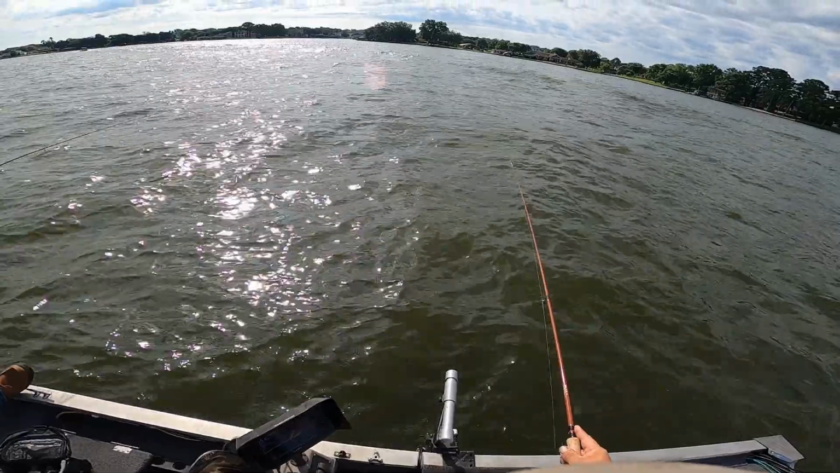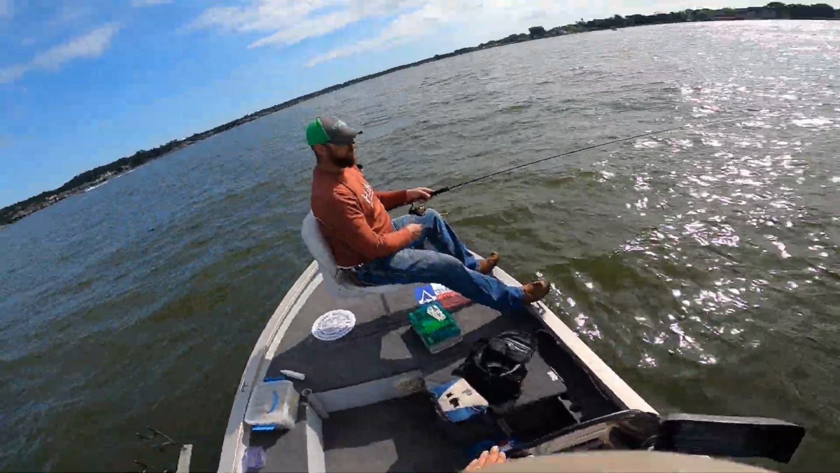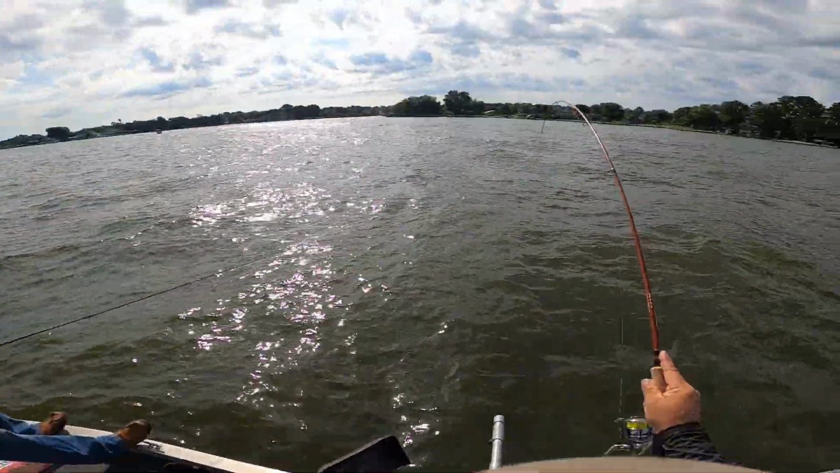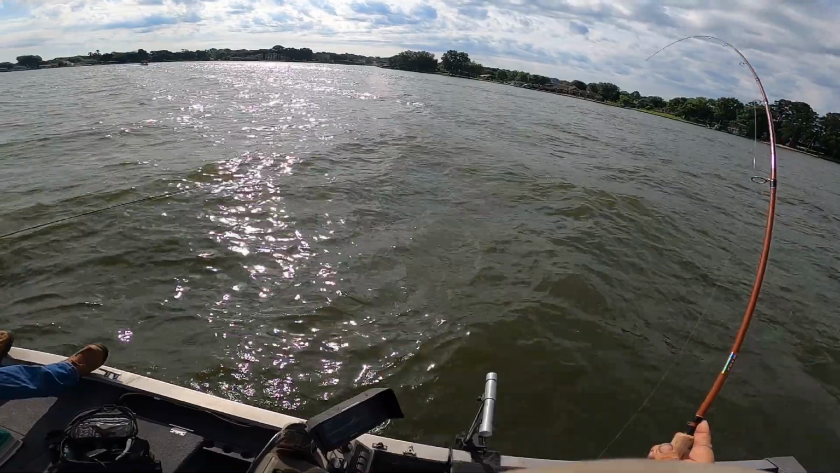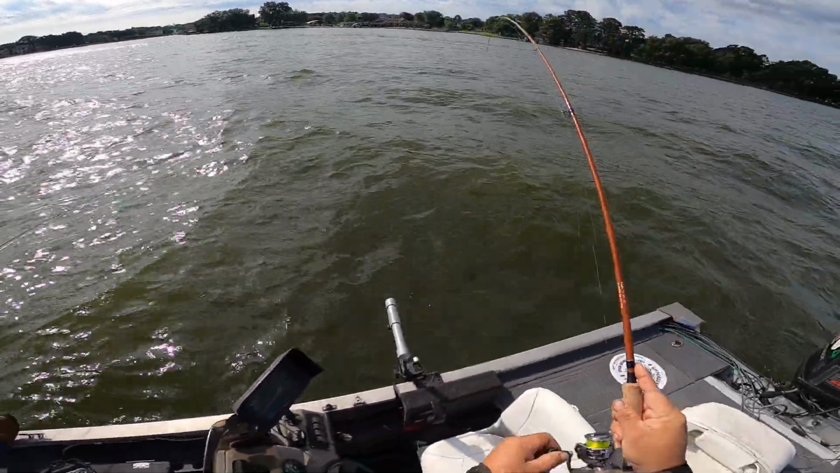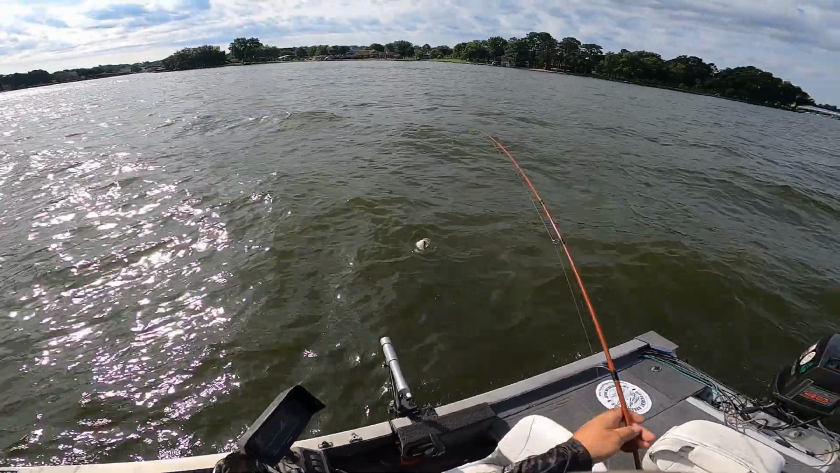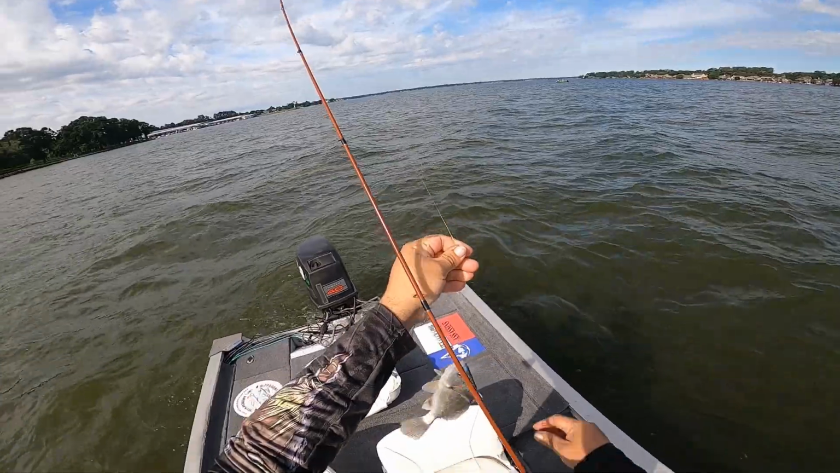Boy, really looking at it, and I might have to give him some scent. There we go. Oh, that's a scrapper right there. At least he's pulling hard. You might have you on a little bass there. That's a drum. I ain't caught one of them in a while.